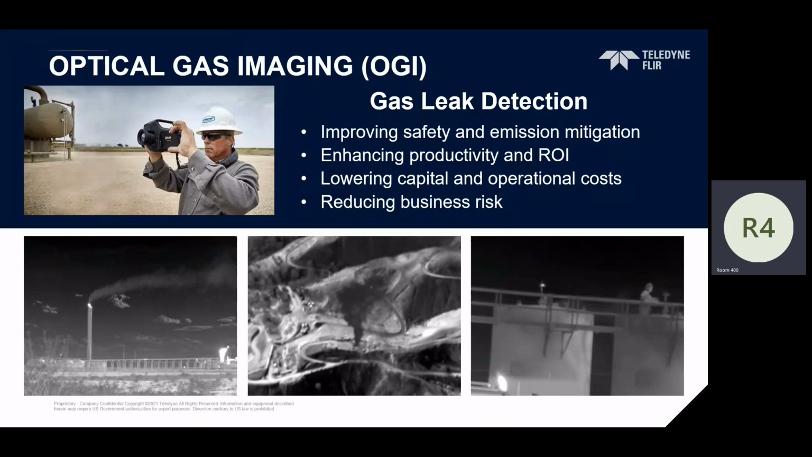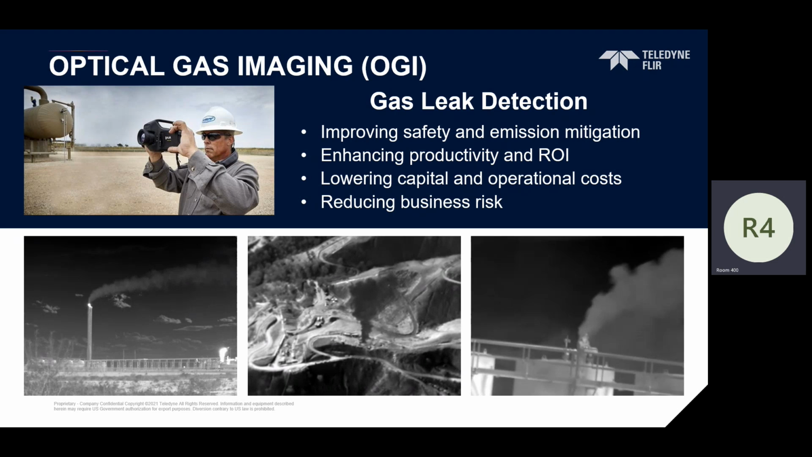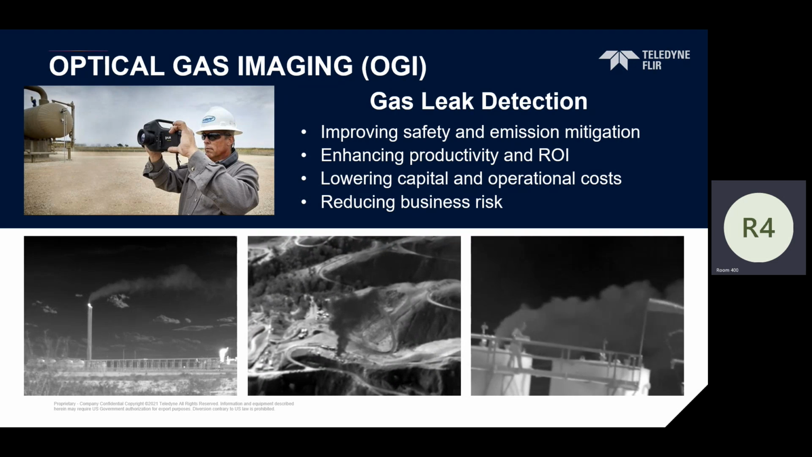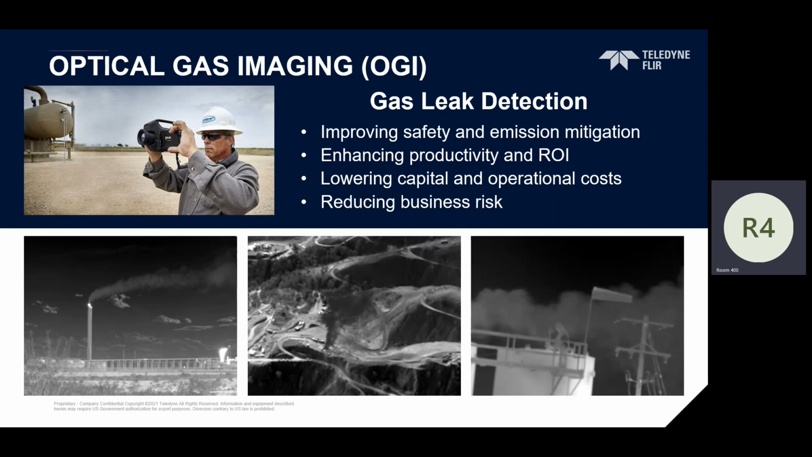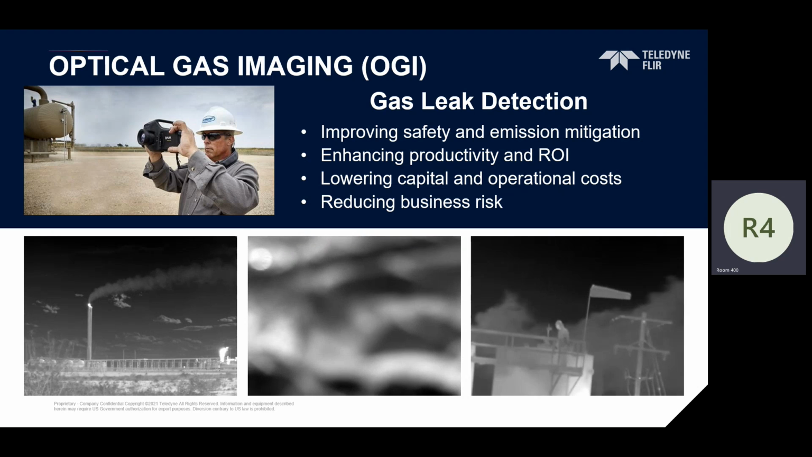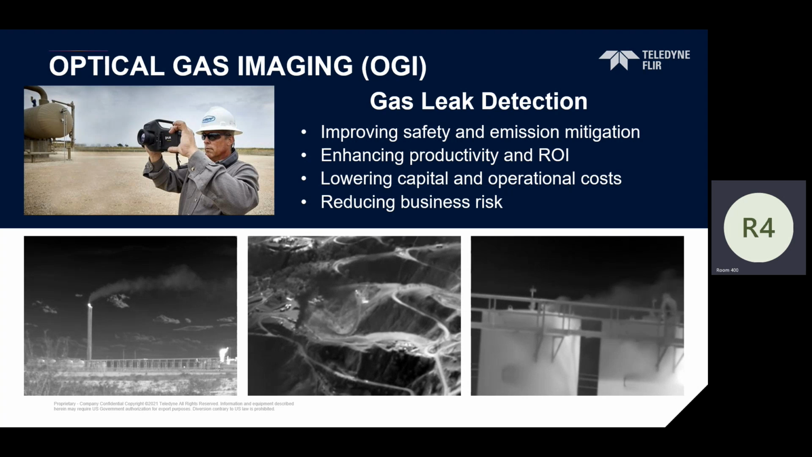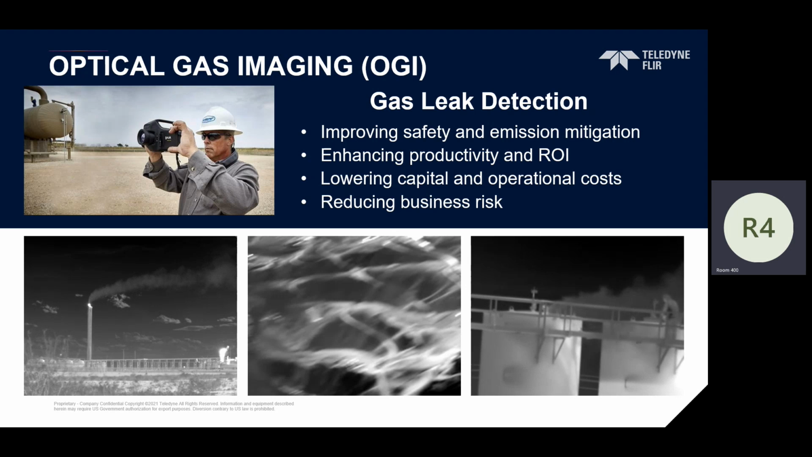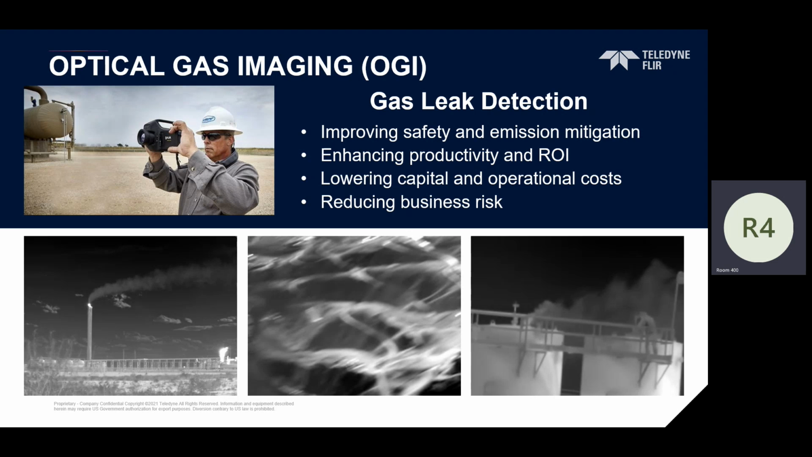I would imagine at this conference everybody knows what this slide means, but just in case there are some newer people to the technology: optical gas imaging, in essence, is a way to see invisible leaks. We're doing gas detection through a unique engineering process of an infrared camera in which we leverage the absorption spectra of hydrocarbon gases, or whatever gas you have there. The key advantages, of course, are emissions mitigation, but also safety.